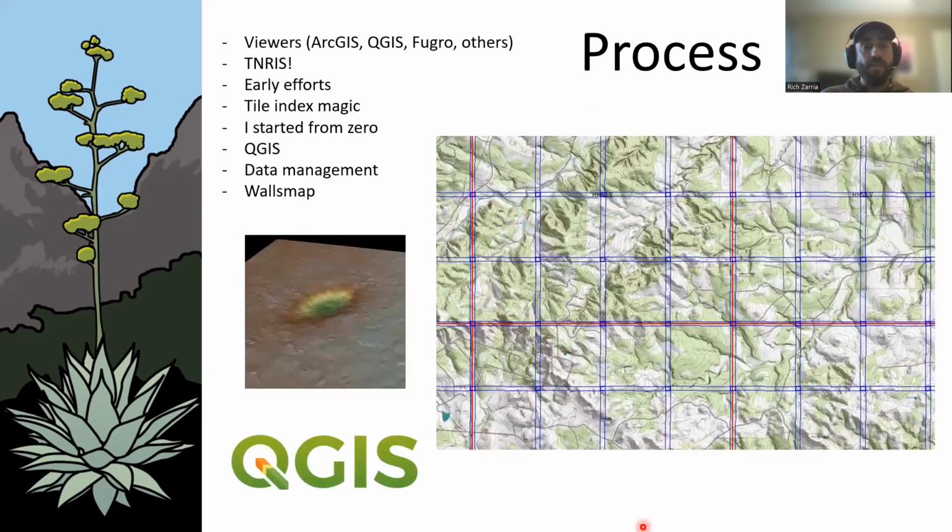So the process, and this is just going to be basic: there are viewers that you can use to view LiDAR data. You have to turn it from the point cloud into actually something that you can see. Some people use ArcGIS, QGIS, there's a Fugro product and others. TNRIS is where I get my stuff, but there are other locations to download it. The federal government, state government, there's all sorts of portals. You could say we're in the early days of LiDAR. You hear about it used on cars and scanning the insides of buildings, and so 10, 20 years from now, this is going to be a lot more user friendly.